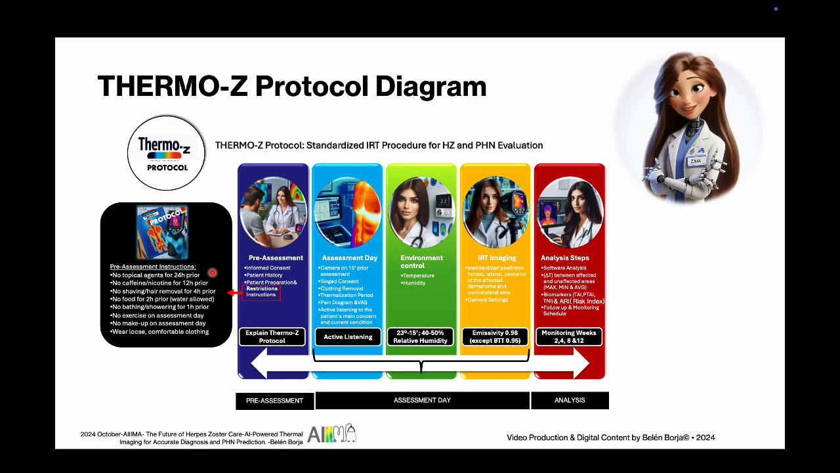No caffeine, no nicotine, and definitely no hot activities in the 24 hours prior. We want those patients as cool as a cucumber before we start our thermal scans. Then the big day arrives, assessment day. The patient dons a gown and enters our climate control chamber, maintaining a comfortable 23 degrees Celsius and 40 to 50% humidity. After a 20-minute thermalization period, it's showtime.